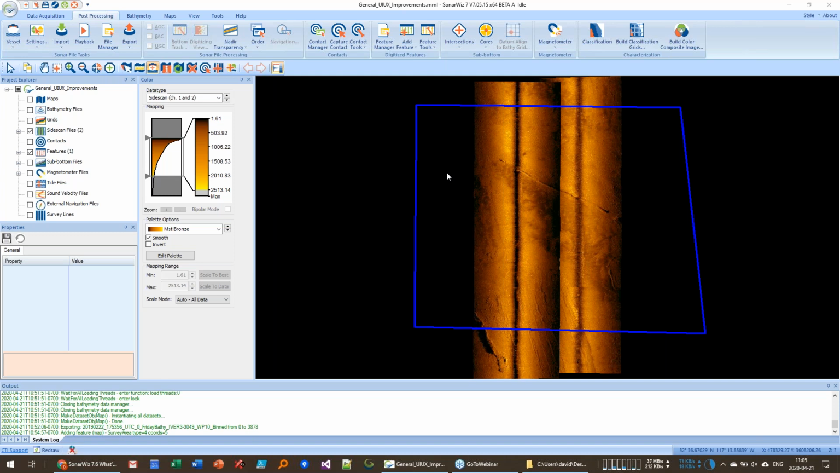Any improvement to sub-bottom horizon picking? And the answer is not yet, at least not in 7.6. So we've made several efforts at this, and none of them are satisfying yet. So it's harder than it sounds.